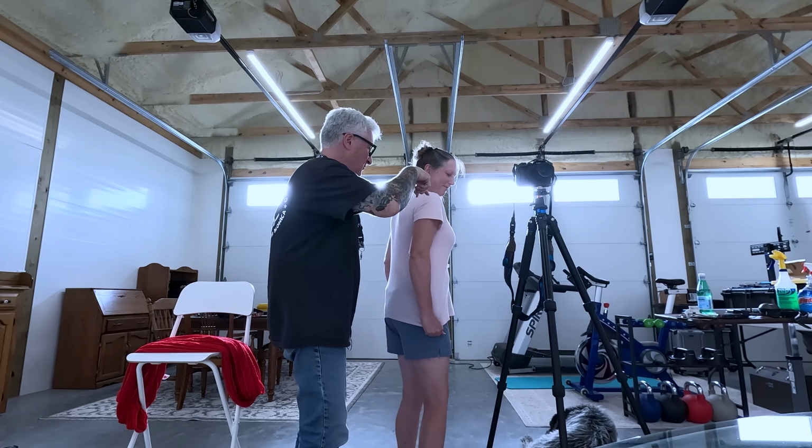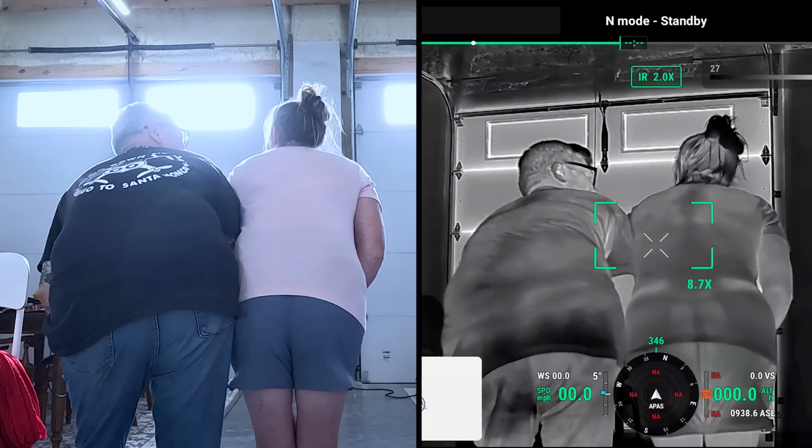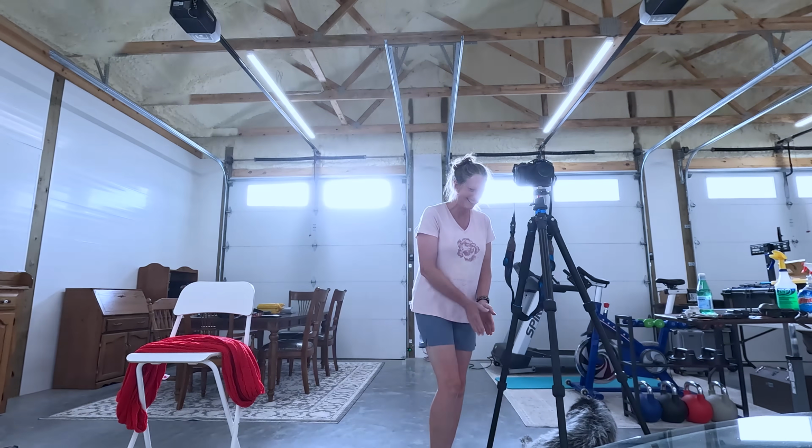Jenna, spin around there real quick. Who's got the hotter ass? Jenna by far. But you knew that before the thermal. I did. All right, enough shenanigans.